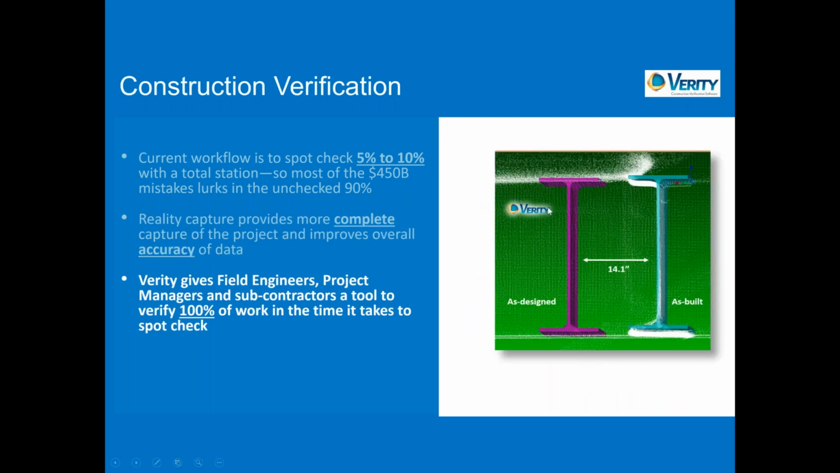And what it does, it gives the field engineer, the project managers, your general contractors, your subcontractors, everyone, the ability to verify 100% of the work in the same time it takes to do their current spot check. And what you do is you eliminate errors like this, okay, where something is supposed to be here per design and it's installed over here.